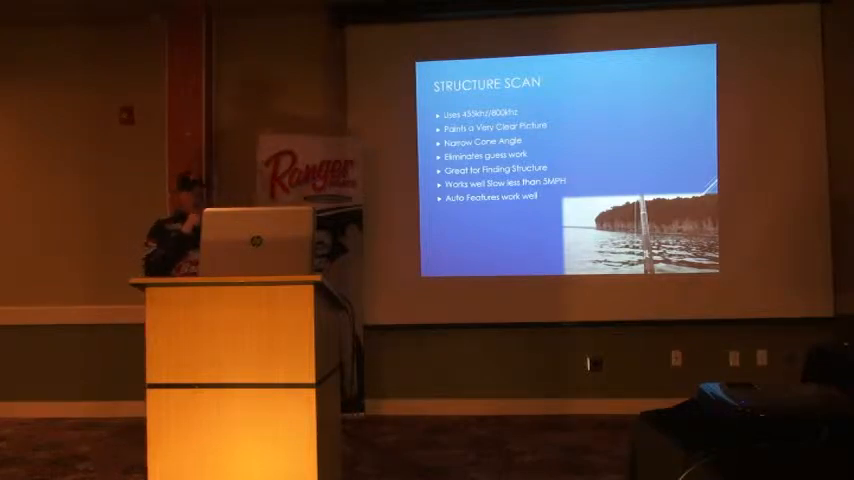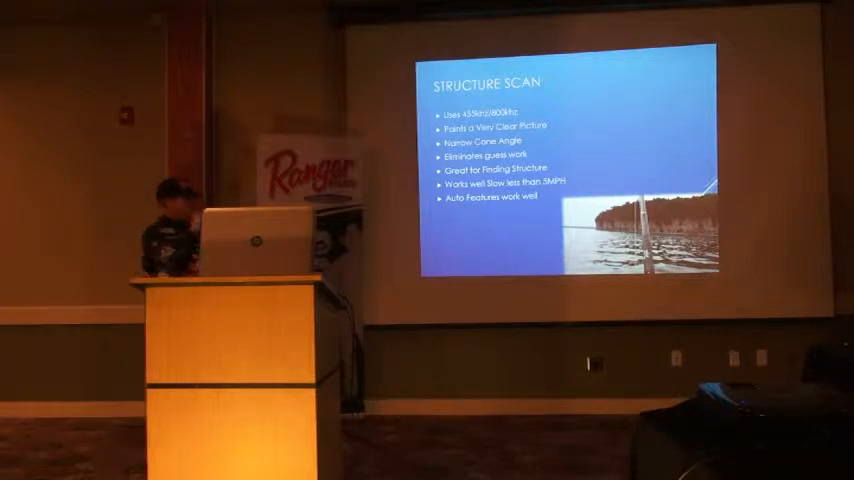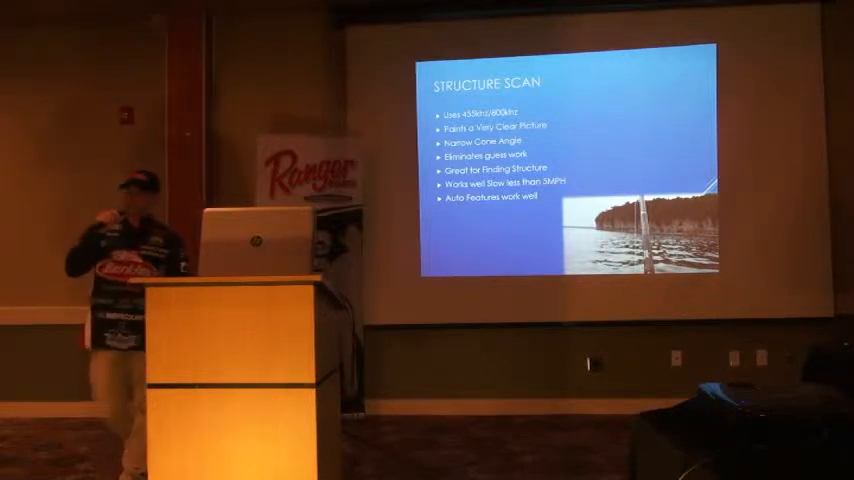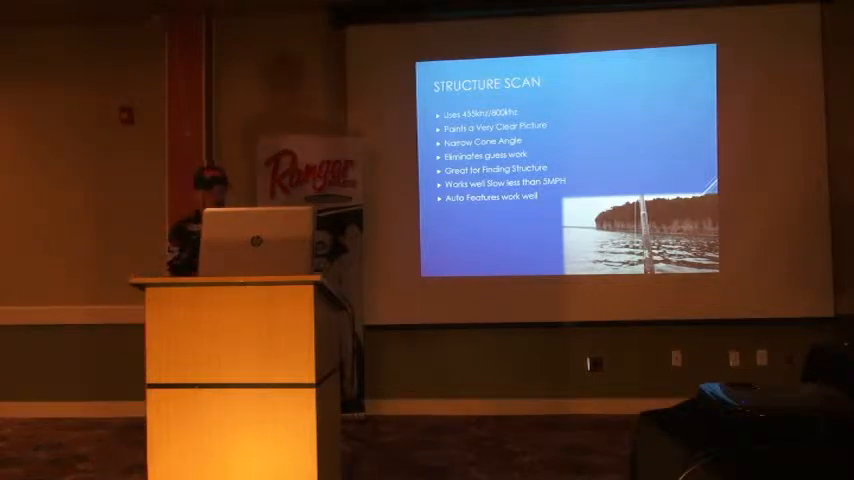Well, the same with two-dimensional sonar, the auto features. I really don't mess with the contrast. Contrast would be the sensitivity term for structure scan. I usually leave it on the auto feature for that. But the biggest thing that separates structure scan, especially when it comes to moving the boat, is that structure scan works very well slow, at say less than 5 miles an hour. That's when it paints the very clear picture. Typically, when I'm doing structure scan, it's around that 3 miles an hour range. When I start to get on the structure, then I slow down to say 2 miles an hour.